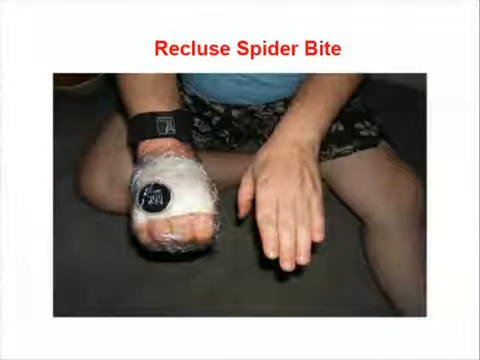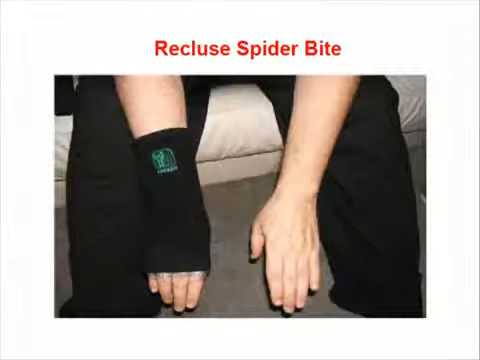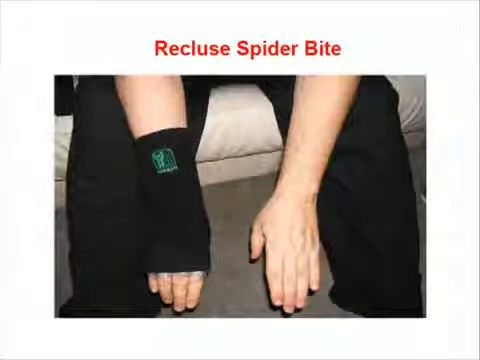I put on your wrist wrap to increase the blood flow to my hand, and I've never had any necrosis of the skin whatsoever. I had some pretty ugly looking stuff under there for a while, and a doctor offered to lance it, and I said no. I said, I want to see how far I can take this with the Nikken products.